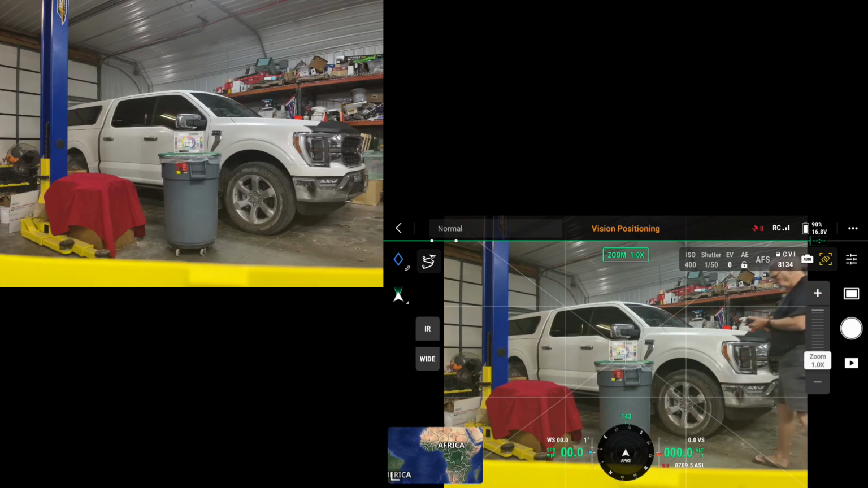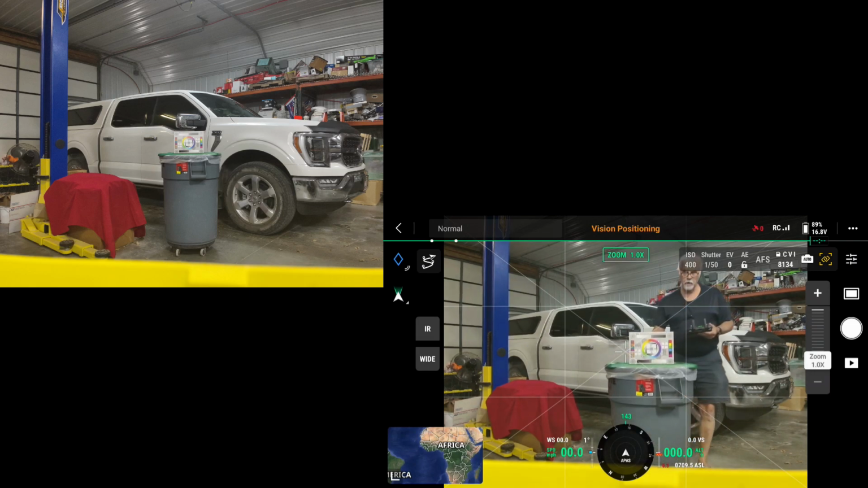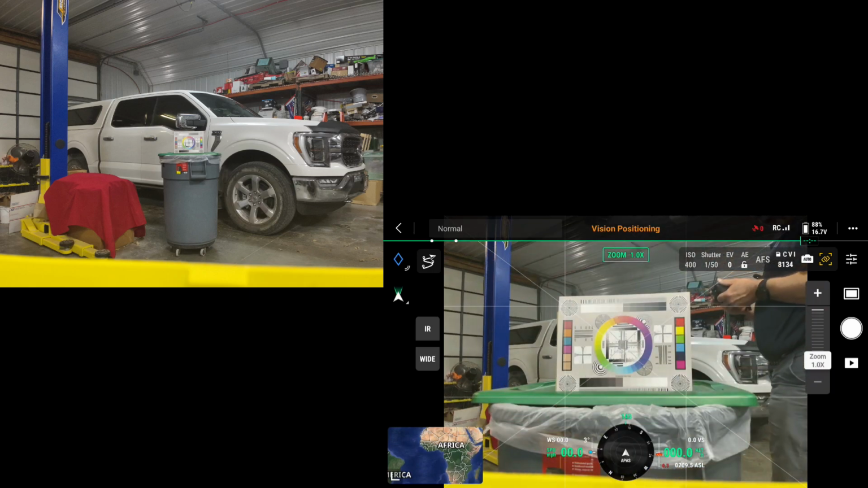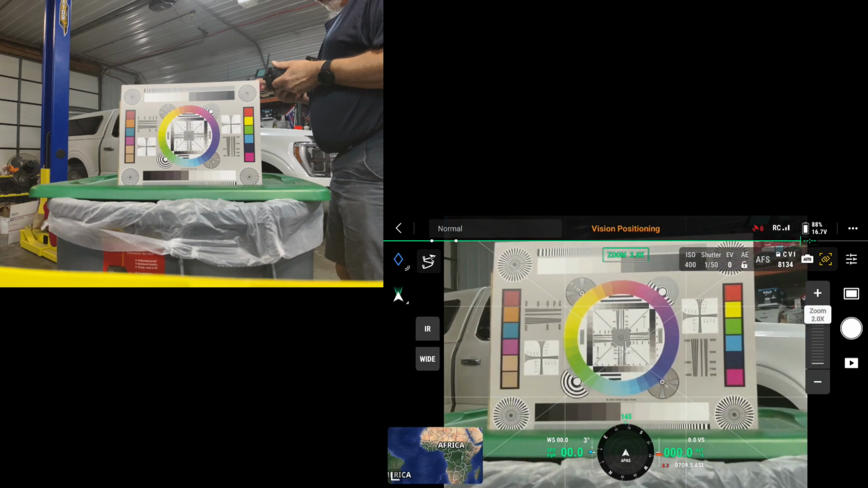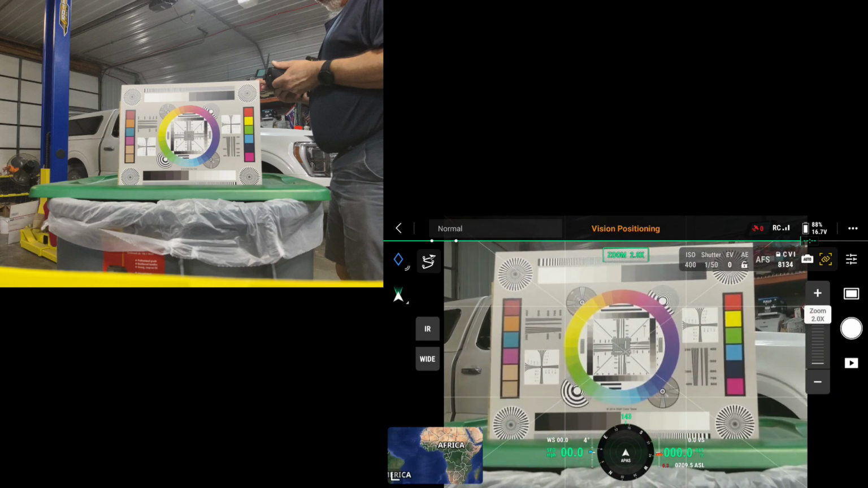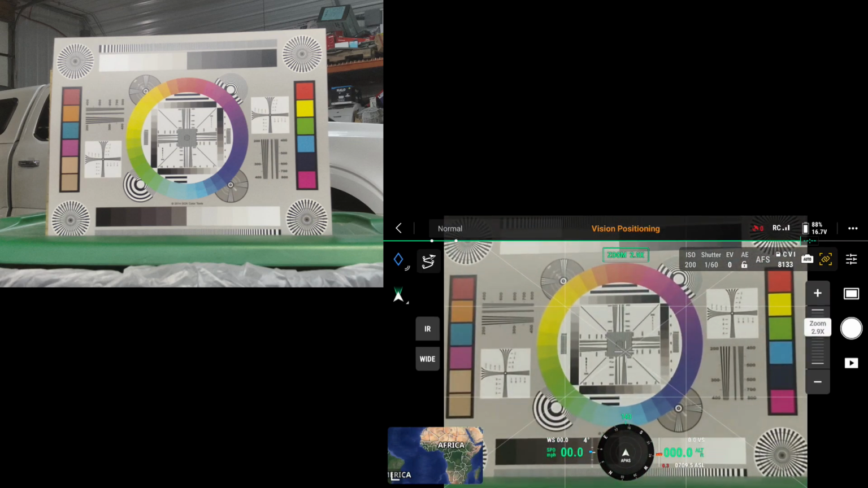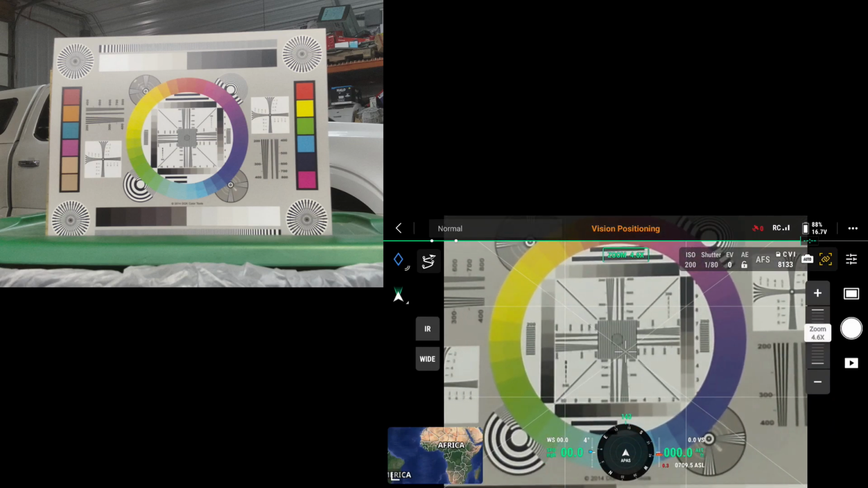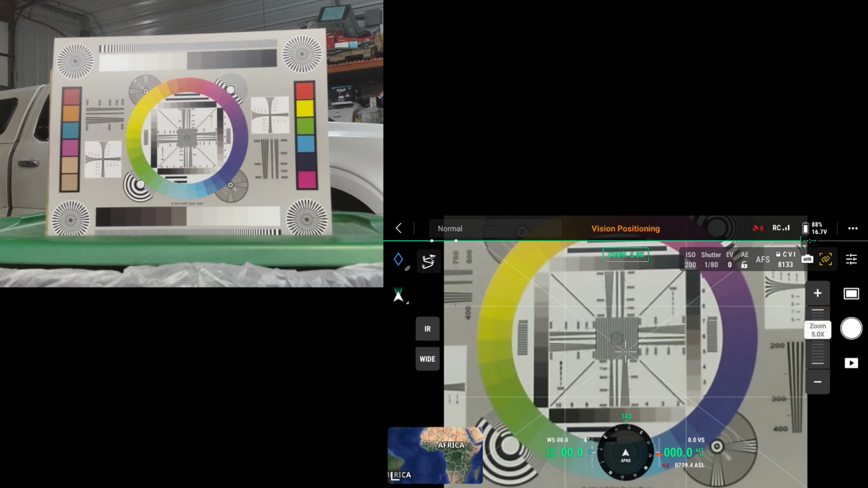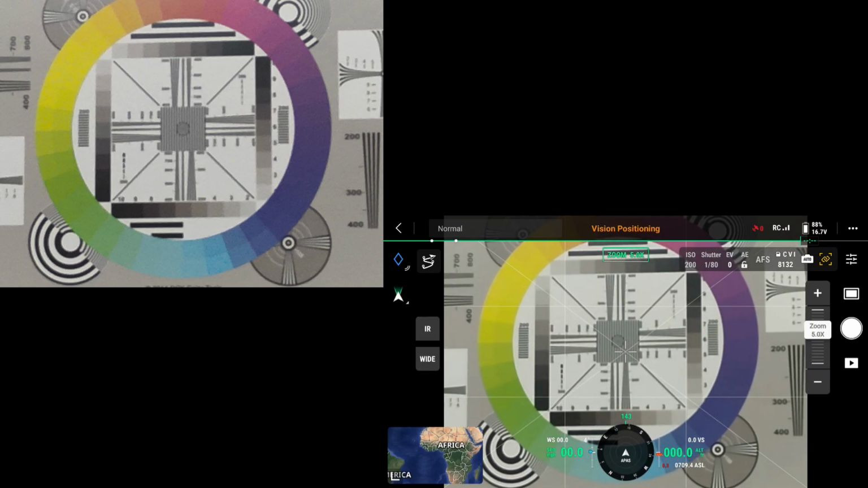Now I'll go ahead and move a little closer here. 3 foot away. 2x. Take it to 5x. Adjust my gimbal a little bit.